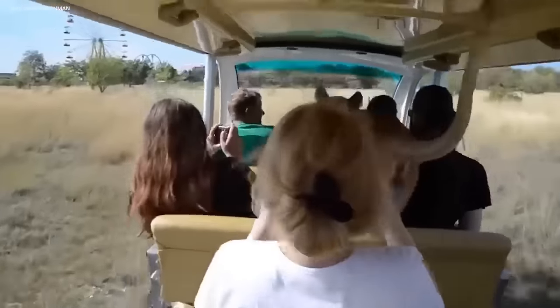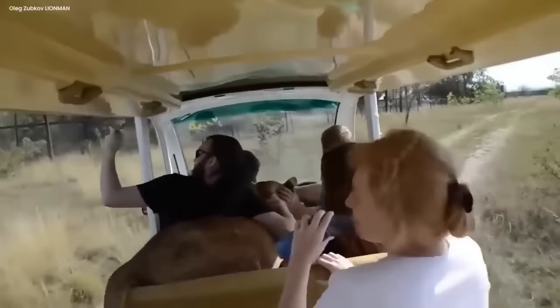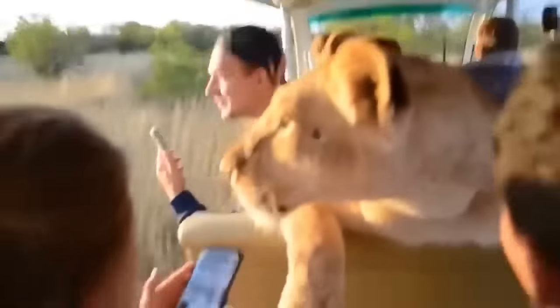The people around the lioness act like it's normal, not scared at all. It's like they're friends with the lioness, which makes it even more puzzling. Are they just watching the wild show? Or do they know something mysterious?